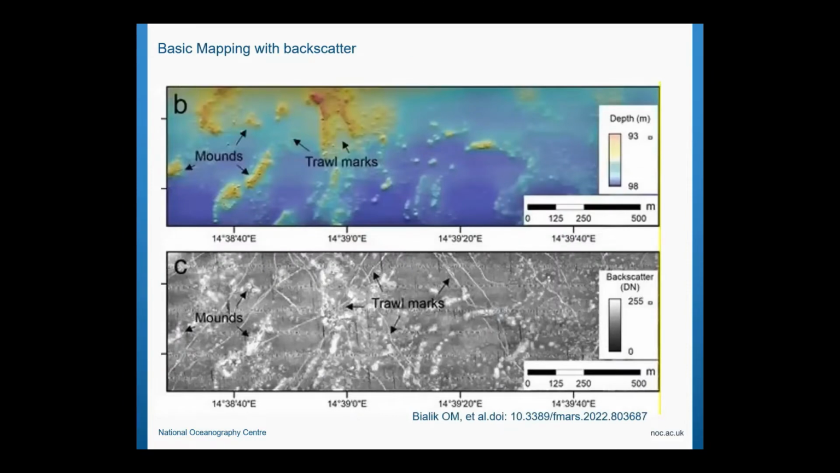I'm just going to give a very quick example. This was a survey that we did, and we wanted to know how much trawling was going on in it. Obviously, we couldn't see the trawl marks really in the bathymetry, but in the backscatter they appear perfectly in these thin lines. So you go, oh right, okay, that's fine. That's just basic mapping.